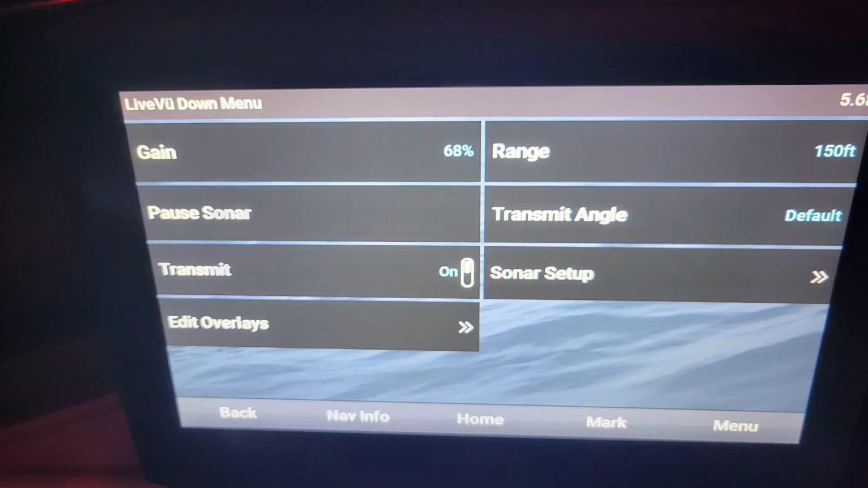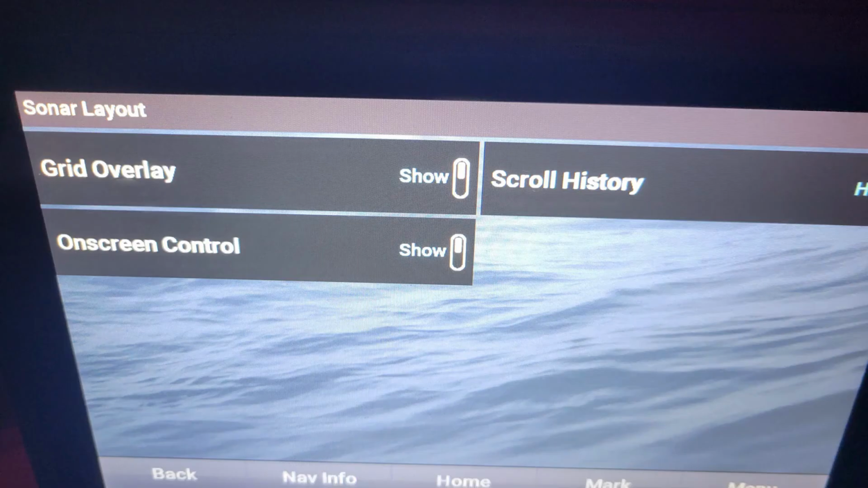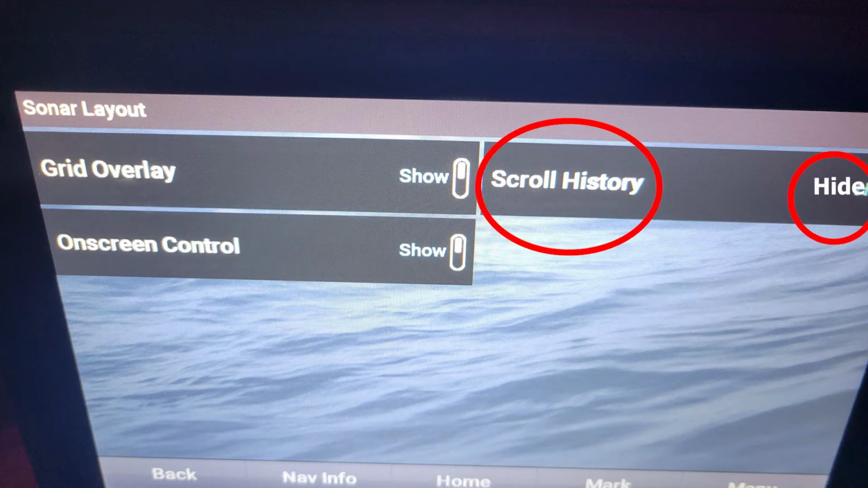And from the LiveVu down menu, we're going to hit sonar setup. And on the setup page, we're going to hit layout. And you're going to see scroll history, and you'll see hide, and I want you to click hide, and that should hide your sonar history overlay.